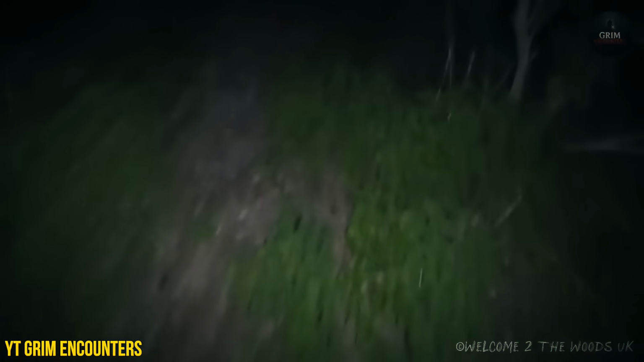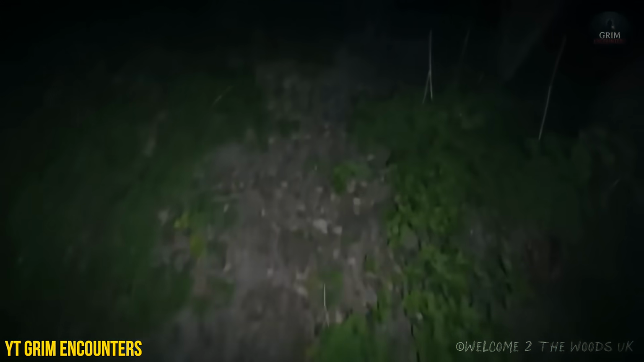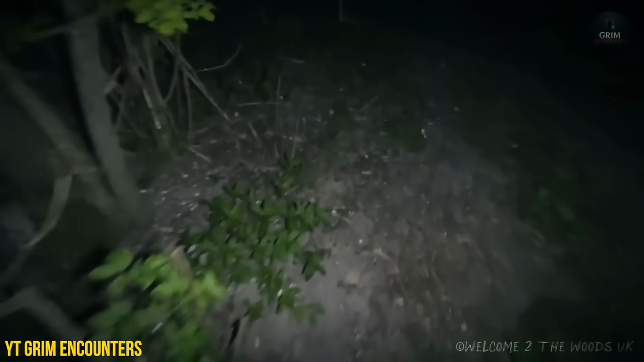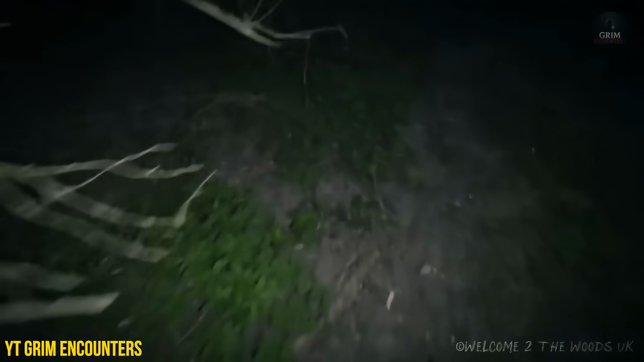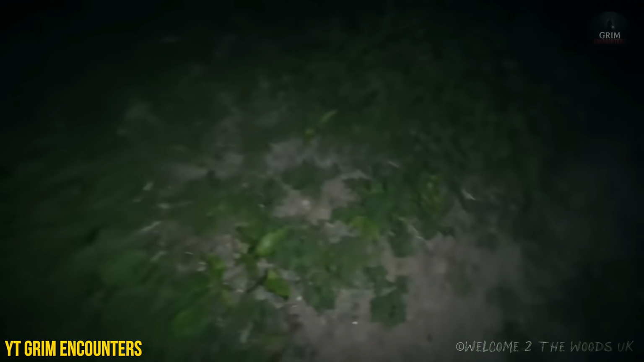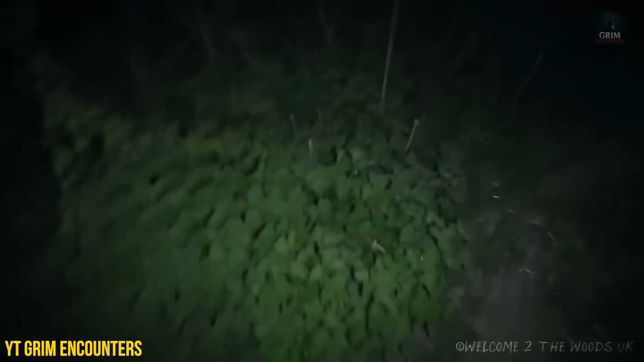Just before it does get too dark, I'm going to get myself into position with the night vision goggles in that field where we captured that creature on camera. See what's going on during the night. But I'm going to have to turn this camera off and the light off before I get there, otherwise obviously I'm going to give myself away.